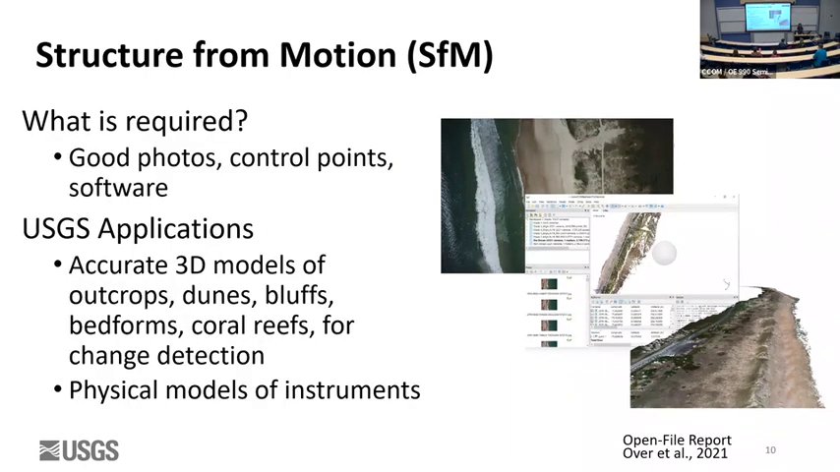So to do structure from motion, you need good photos. You don't necessarily even need control points, ground control, but it's necessary to put it into real frame coordinates. So you take that original photo of the beach, you have a bunch of overlapping photos, chug it into software. We use Agisoft Metashape, and then you output a 3D model. And we're doing mostly models of the beach. We have dunes, bluffs, bed forms, coral reefs, mostly for change detection. A 3D model before a storm, 3D model after the storm. You can look at the change.